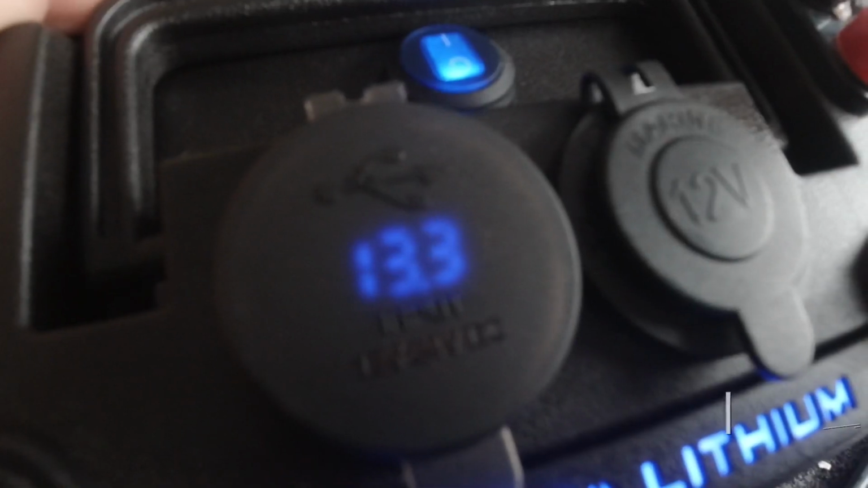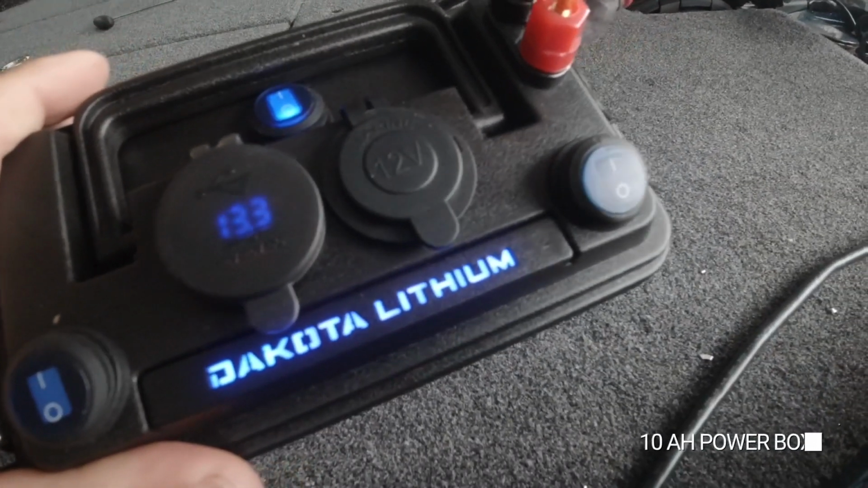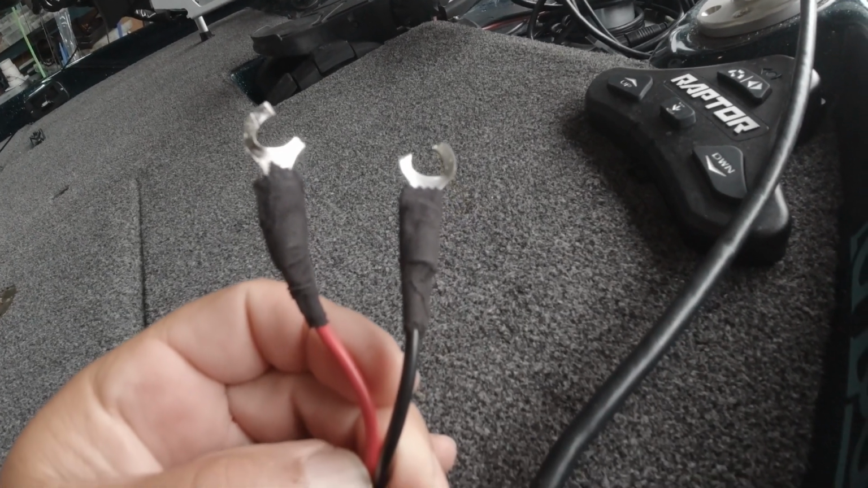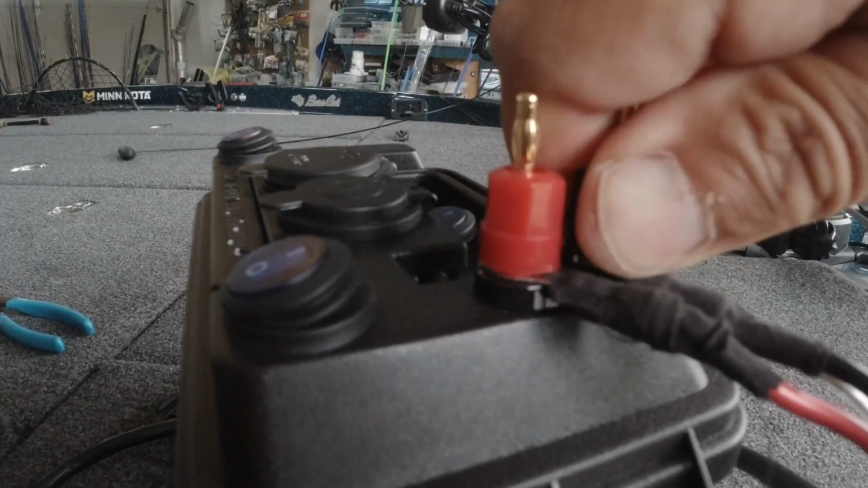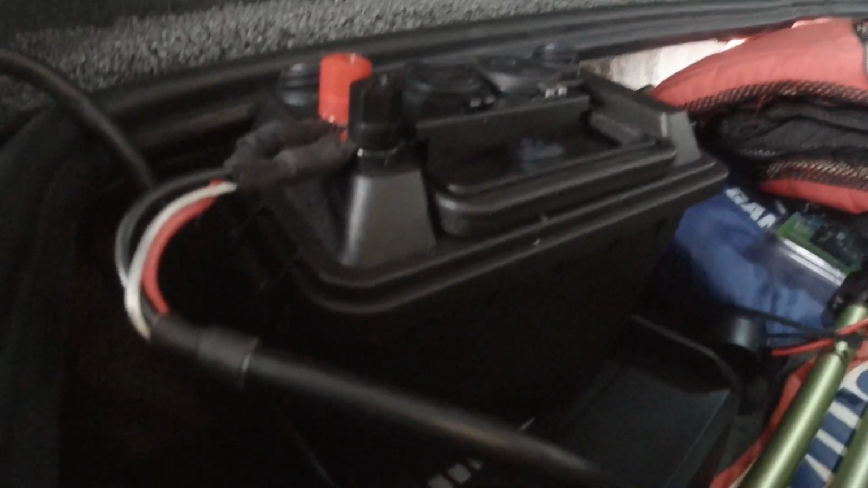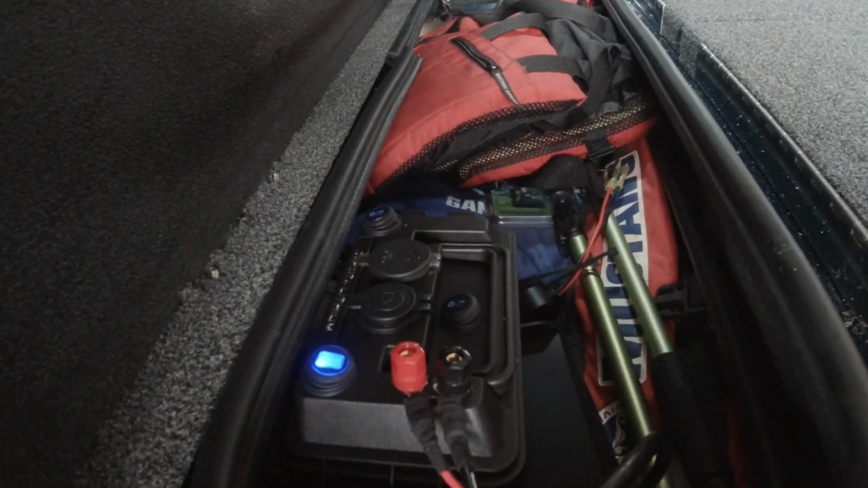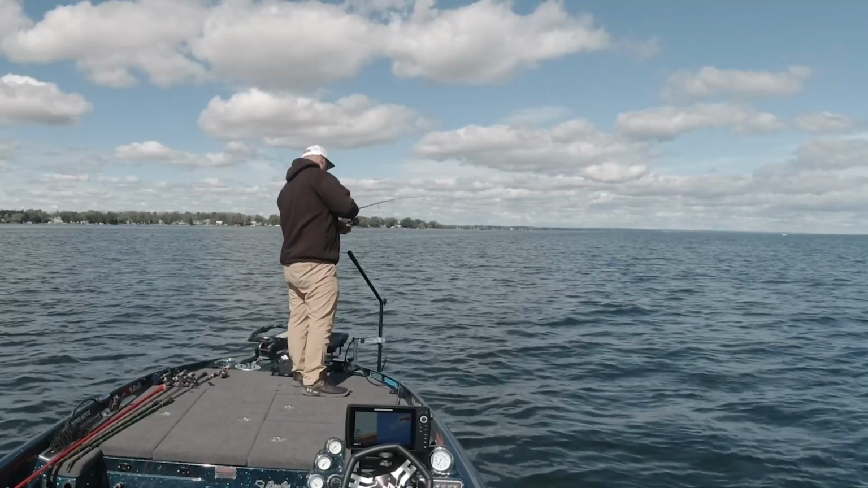And then what I did was I had 2 of my Dakota Lithium 10 amp hour power boxes charged up, ready to go. I put open-end connectors on the power wires, and I just attach them to that, which I kept inside the starboard side storage box, sitting on top of life jackets, so they're cushioned. I'm not worried about them banging around. Really simple system. Nice thing is with this, using the power box, it's got an on-off switch, so you can actually shut power off to the Mega Live transducer when you're not using it or when you're traveling. So it was a perfect little scenario to do.